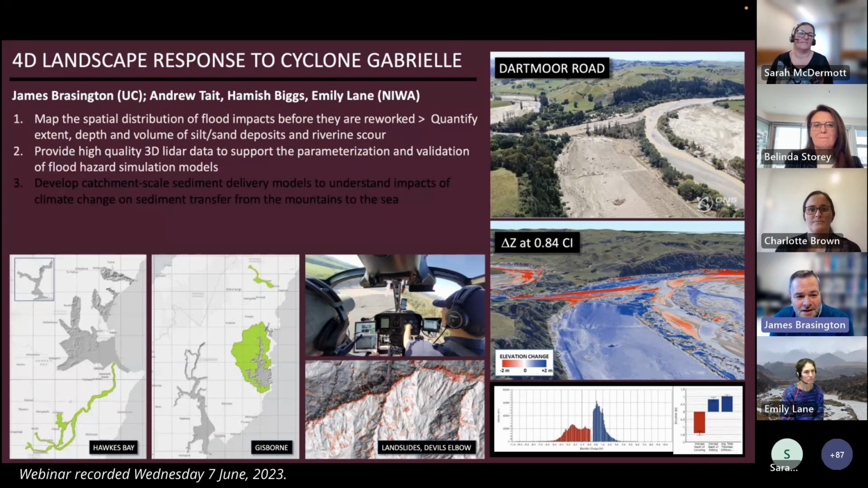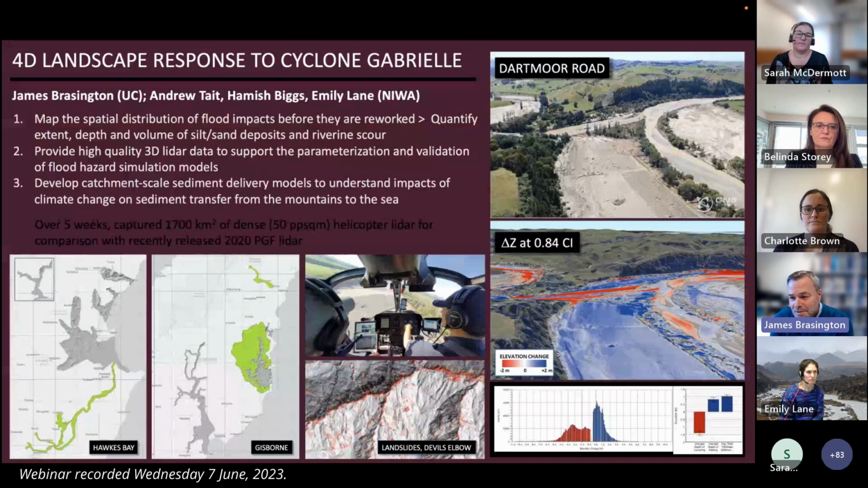We were also to provide high quality 3D LiDAR data to support the parameterization and validation of flood hazard models. So here essentially we're capturing high quality three-dimensional models of the landscape that we can then use for numerical simulations to enhance our understanding both of the flood event itself, reconstructing that flood event, but also then planning as we move forward. And then finally, to develop catchment scale sediment delivery models.